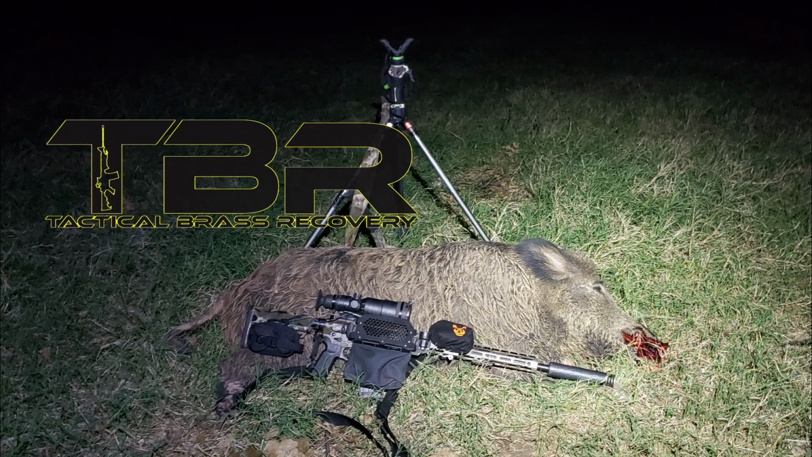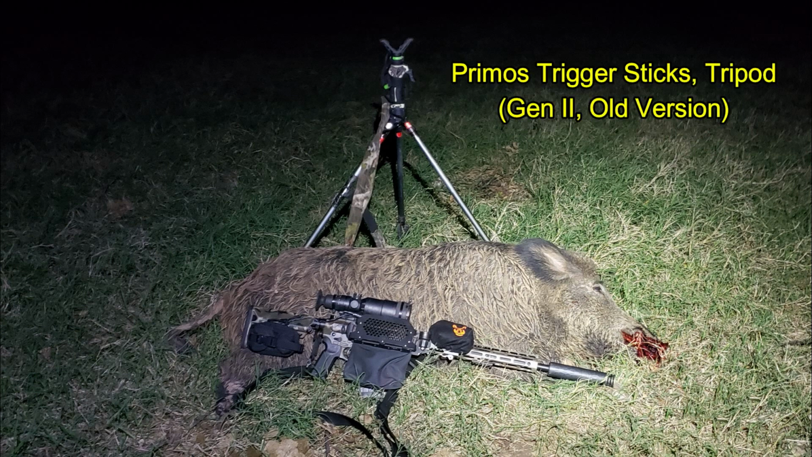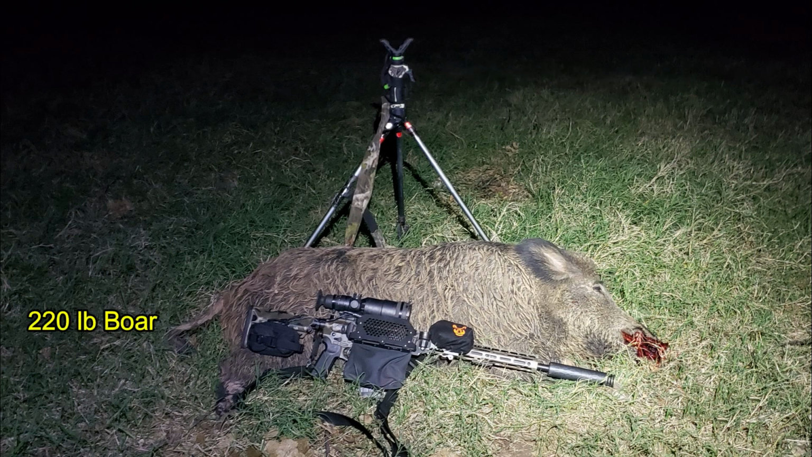Brass Catcher by Tactical Brass Recovery. I occasionally get asked if I'm using any sort of shooting sticks, and I use tripod shooting sticks. They are Primos trigger sticks. They work very well for me. They're fairly lightweight, and I have them jury-rigged with a sling. And that helped me steady up for my shot on this 220-pound boar.